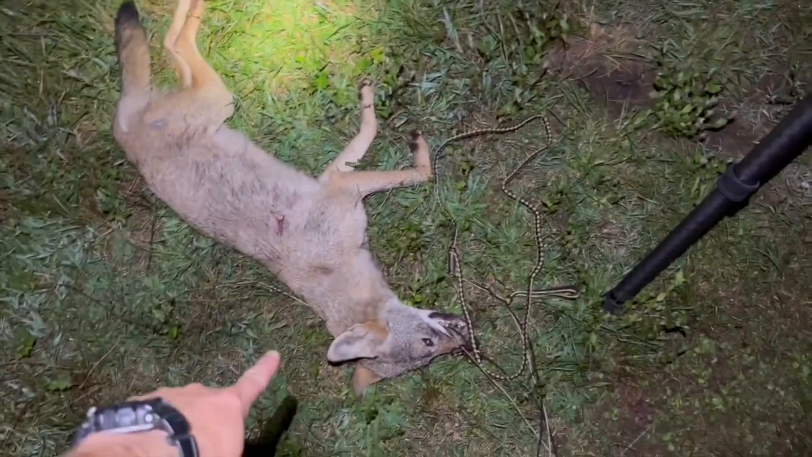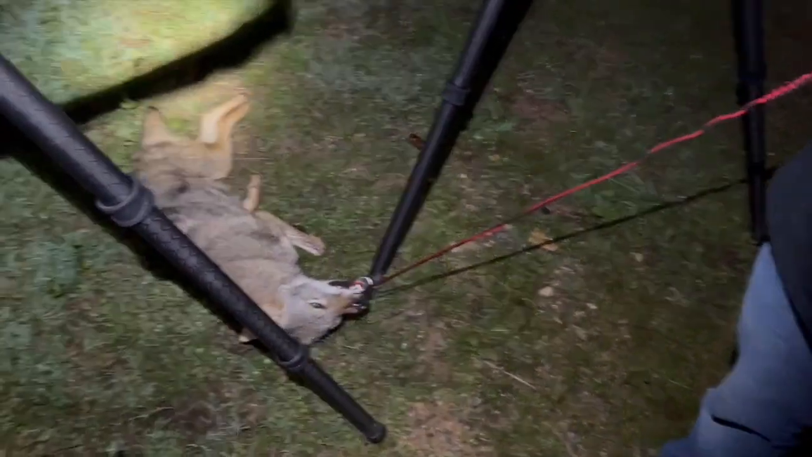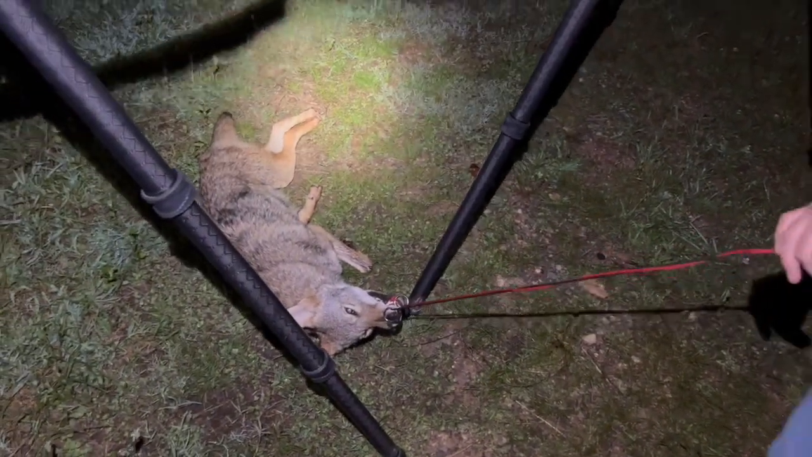All right, got my female here. Guffey went and drug the male. Oh yeah. Big headed male, son.